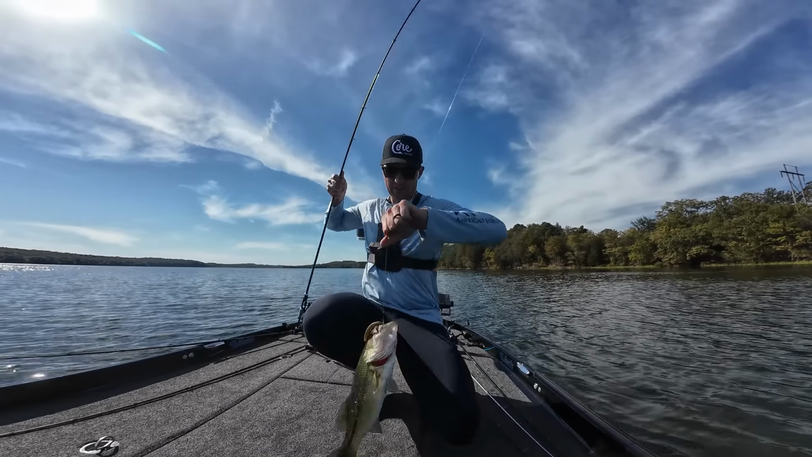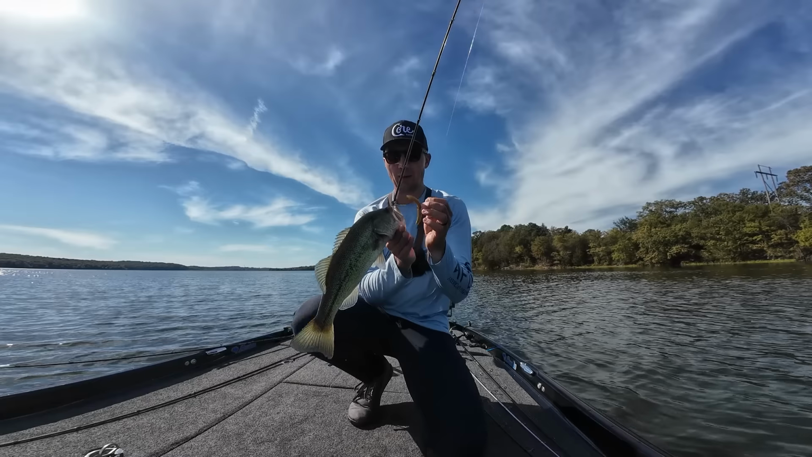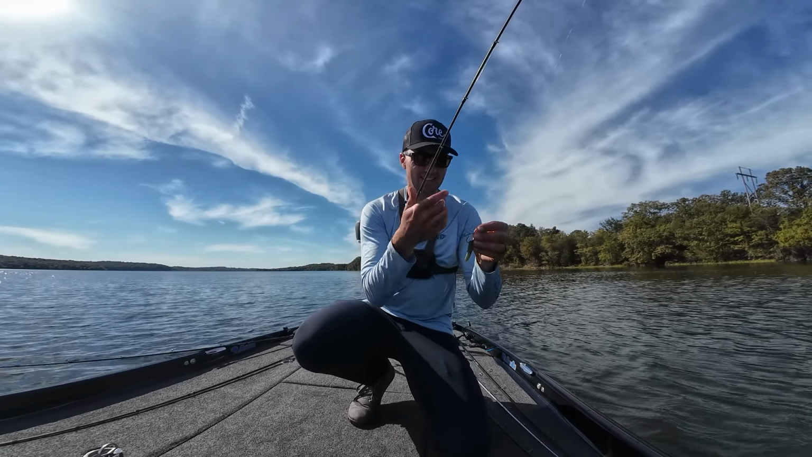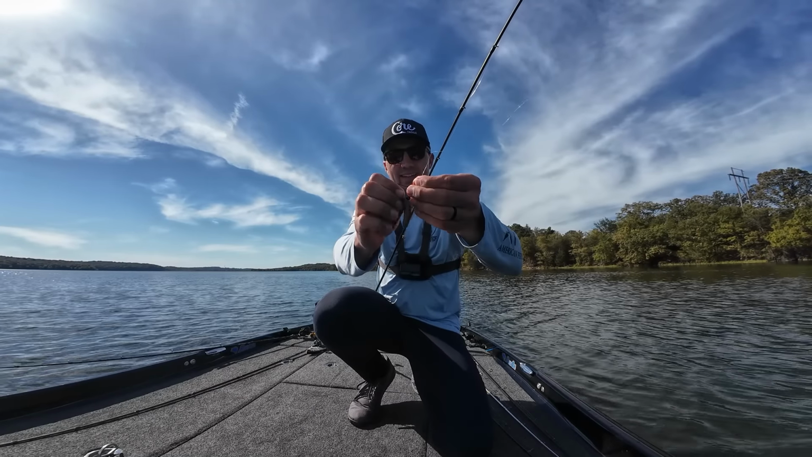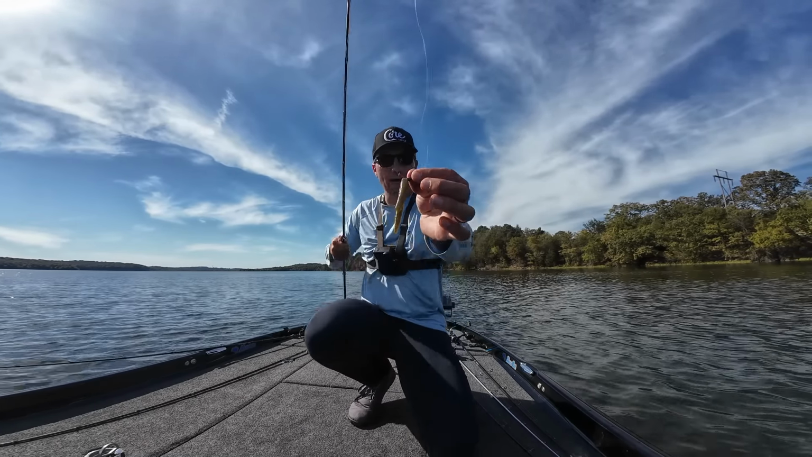Nice fish on that core tackle weedless wacky. That's wild. I have not been catching him that well, so the fact that I caught one first cast right there is crazy. This is the bait I've been throwing mainly today. This has been by far the best producer. It's that core tackle weedless wacky shot.